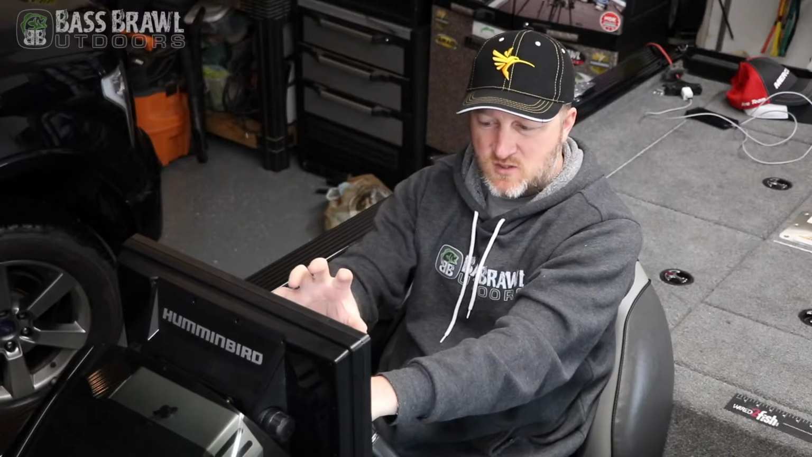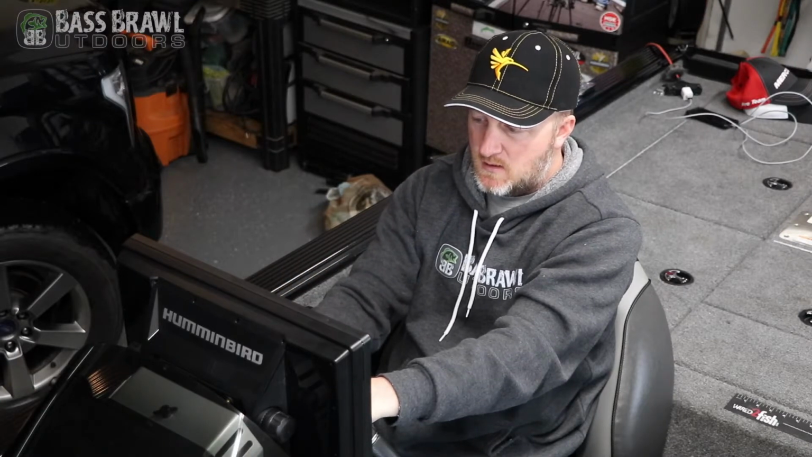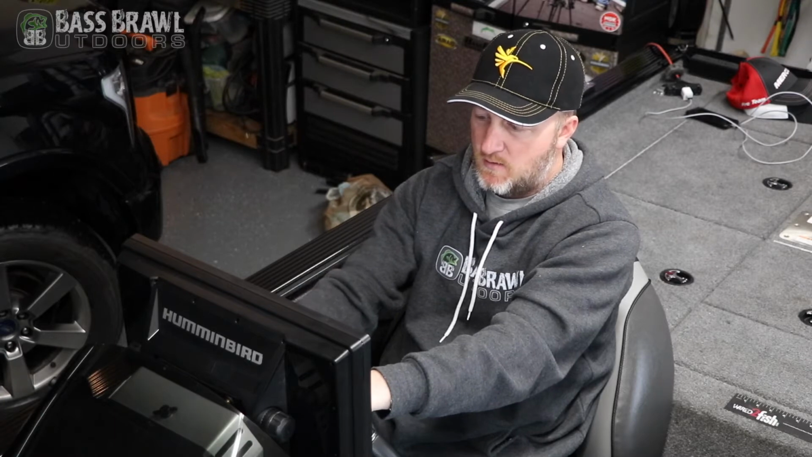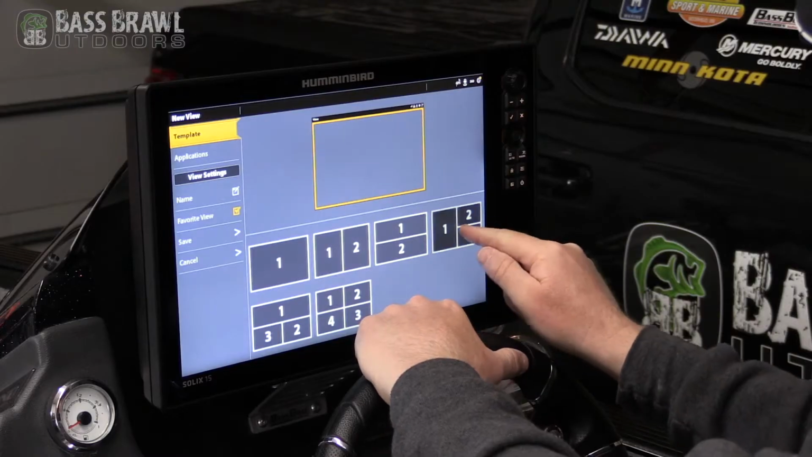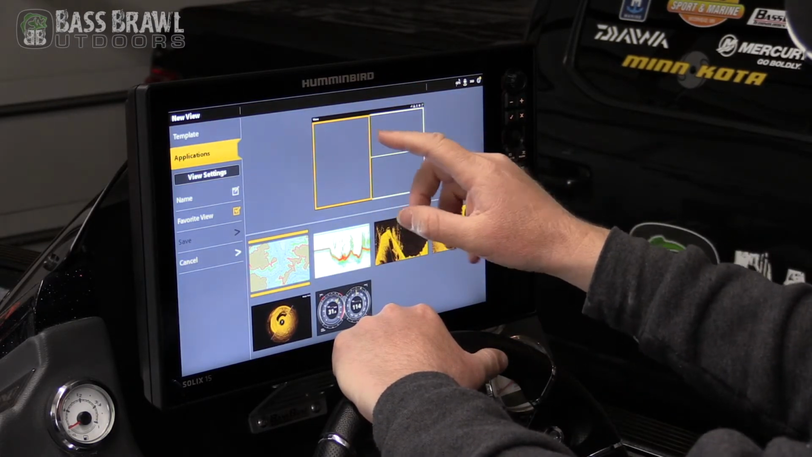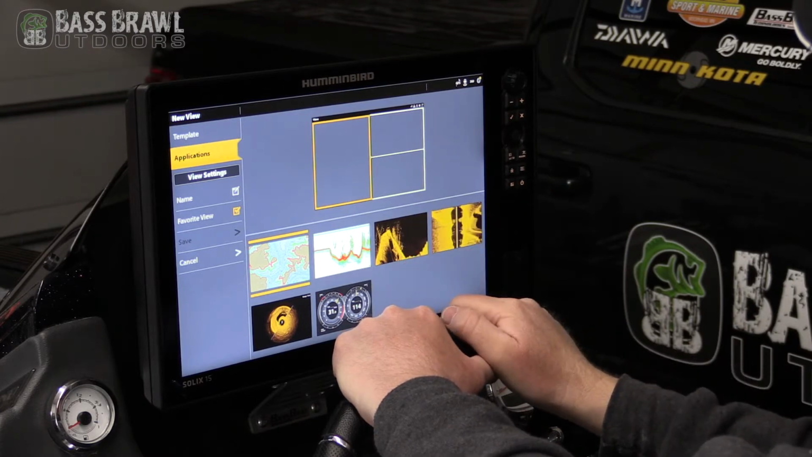If you want one big screen of info, 2 screens, split top to bottom, side to side, 3 screens up to 4 screens. So just for an example here, we'll do one where the left column is full size and then the right side is split into 2. So we'll just touch that. It'll highlight the area where it wants you to select which data you want on there.